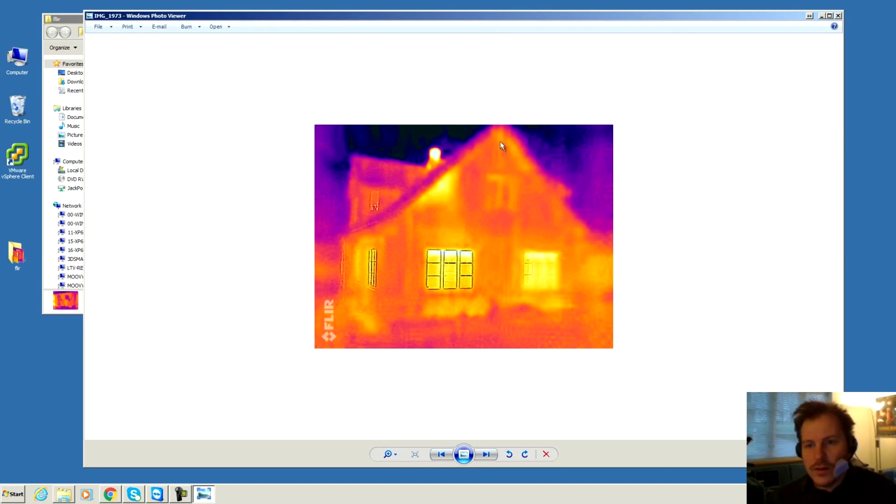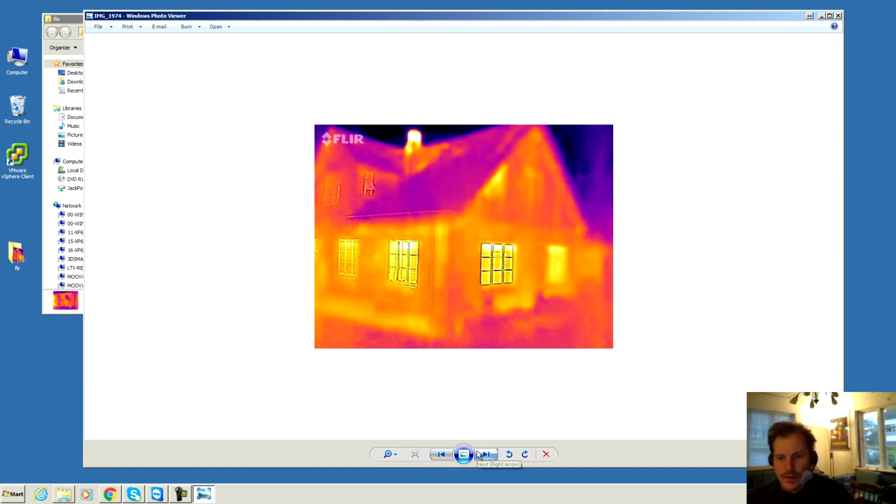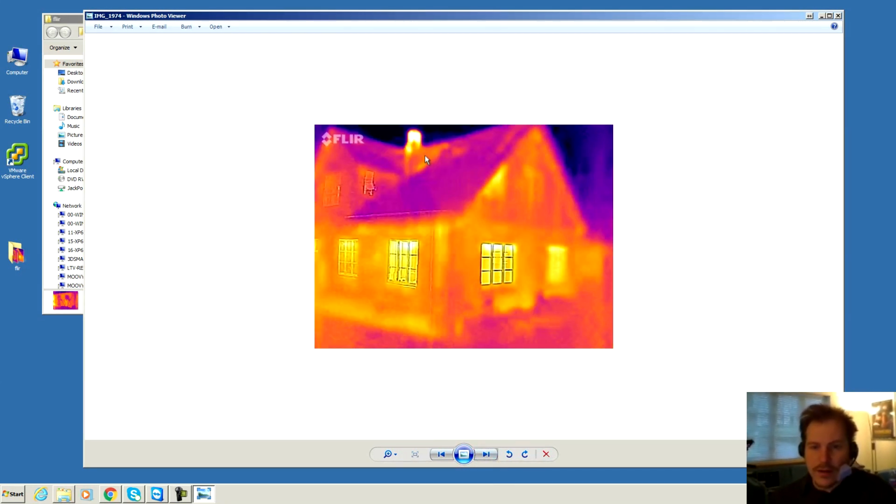Plus up here is hot. I'm not sure if I can do anything about that. But this was mostly that triangle that was important. Here is the house from another angle, and all this part of the roof has been insulated. This part up here near the chimney has not. So that was kind of to see that.